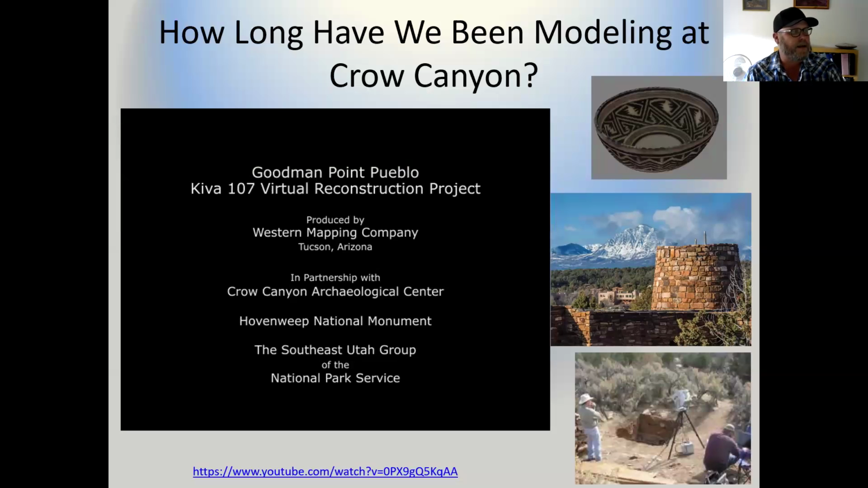So in terms of modeling, how long have we been modeling at Crow Canyon? Well, we've been doing it a while in terms of the physical world. That vessel in the upper right-hand corner of the slide is actually a replica that Paul Ermaggiati produced from a vessel that was found at Canyon Pueblo. And that's actually a photogrammetry model of the vessel that Paul created. So it's a model of a model in some respects.